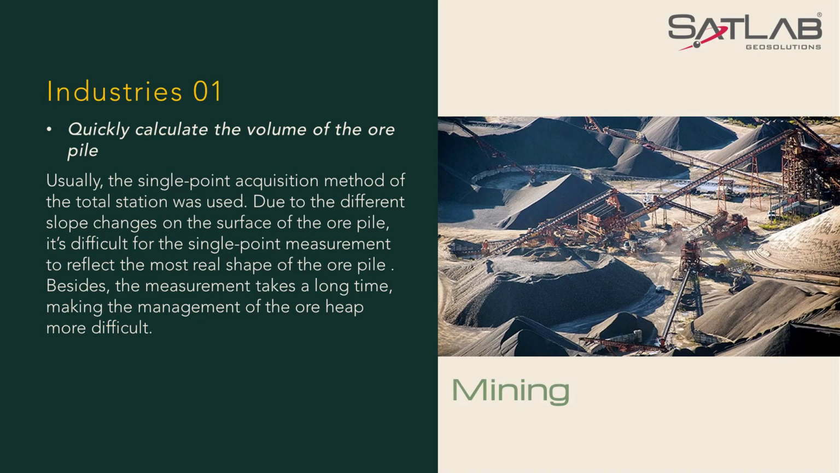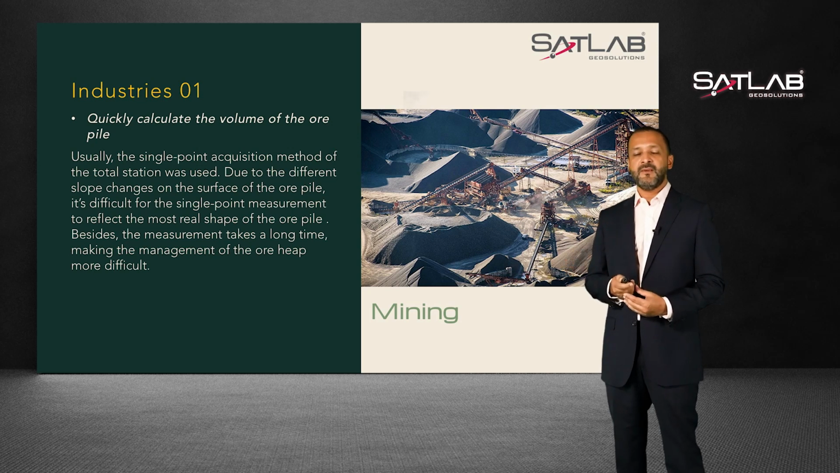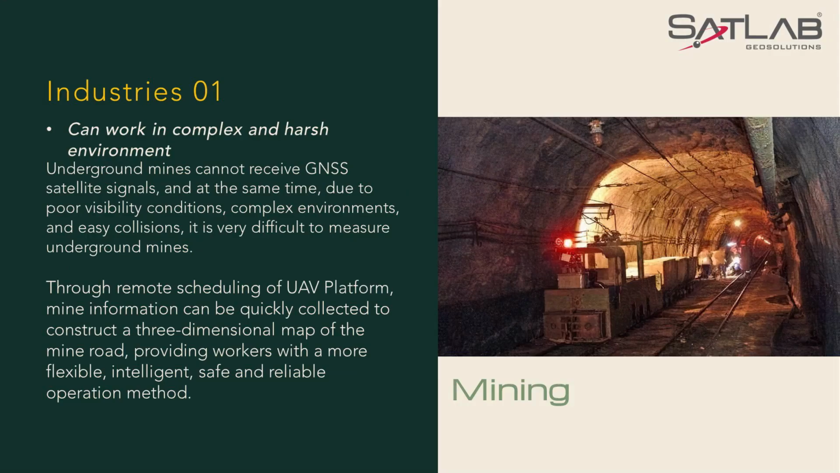In mining, using Cygnus, the ore pile can quickly be scanned to obtain 3D point cloud data, and then a 3D model of the pile body can be established through post-processing software to realize the rapid volume calculation of the pile body. Using Cygnus, you can achieve higher data accuracy, dramatically reducing work time, making mine pile management more efficient. Tunnels and underground mines where GPS is denied are ideal environments where Cygnus feels at home.